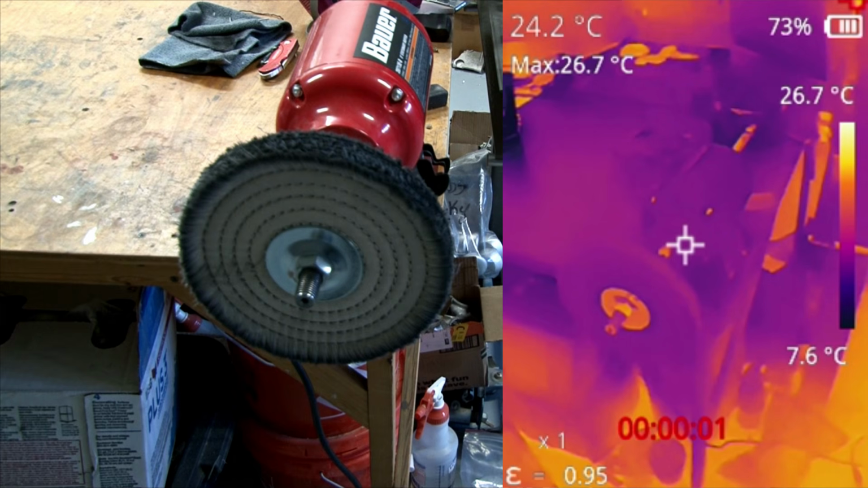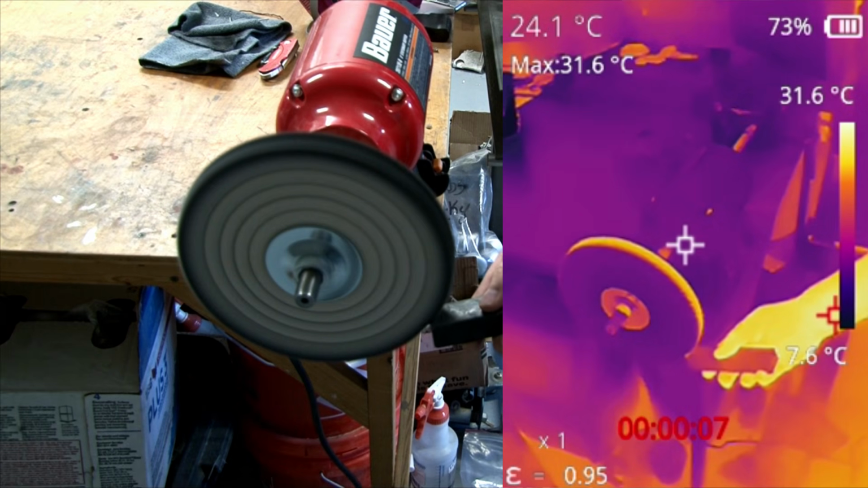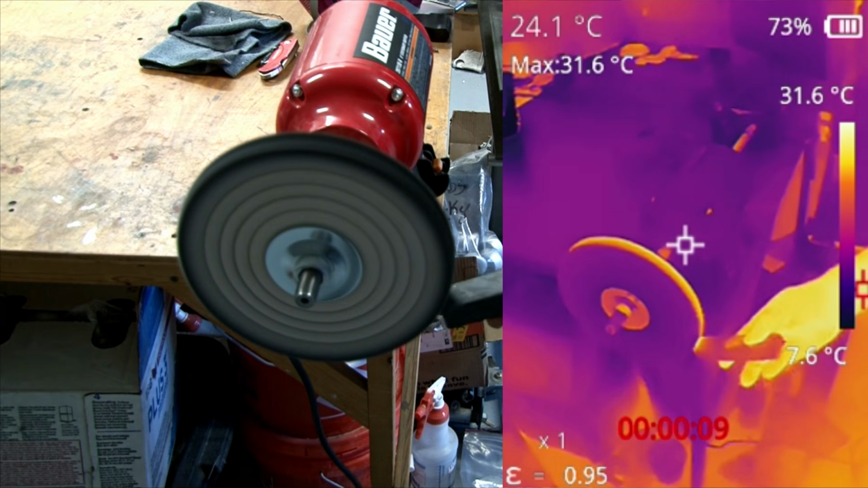So here's my buffing wheel. I'm going to start off by adding a little polishing compound to the wheel. This is pretty interesting. Look at the outside of it. Just pick that up and hold that heat.